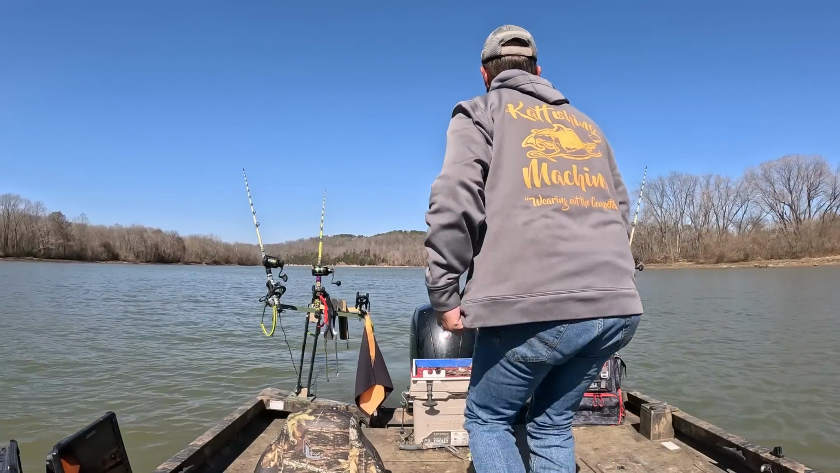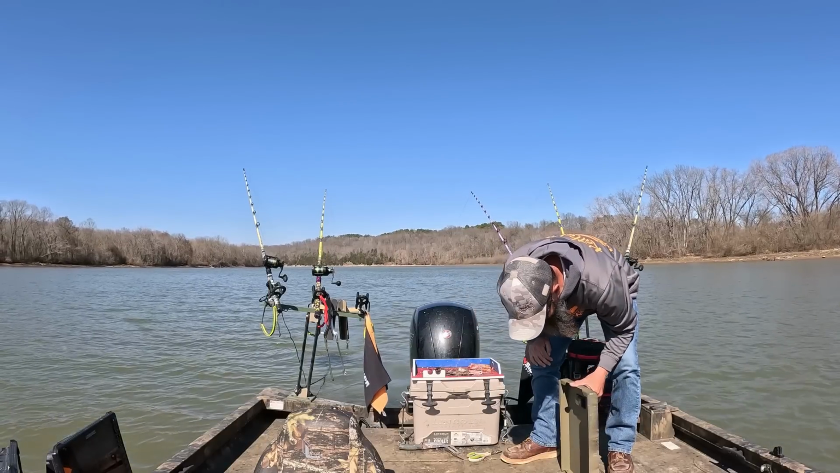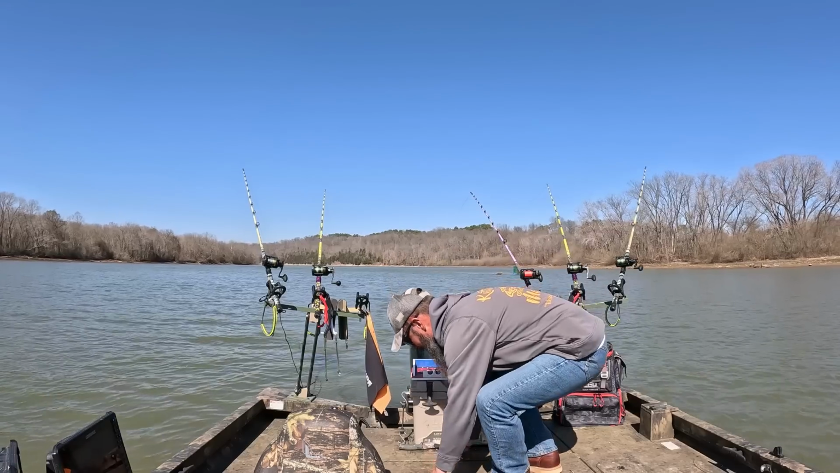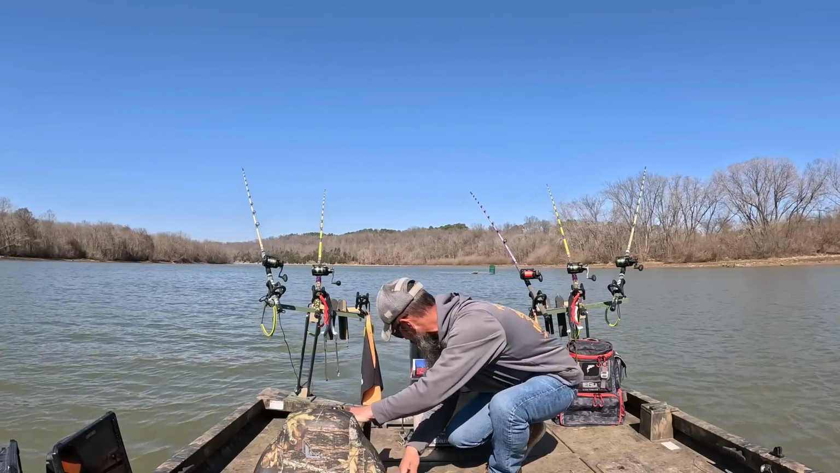All right, let's go find us some structure. How many pieces of bait do I got left? I've got 3 white bass left, so we're going to have to make a little bit of a run to get there, but let's go find us some structure.